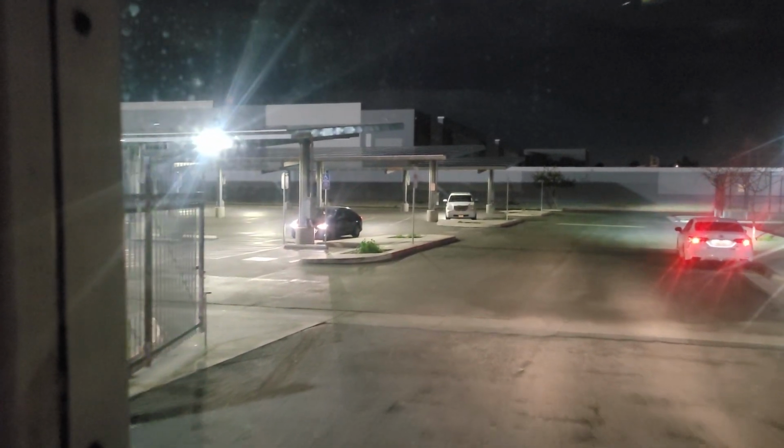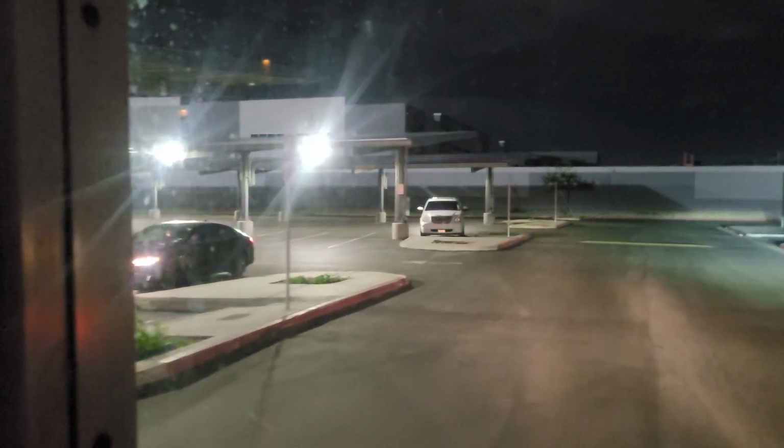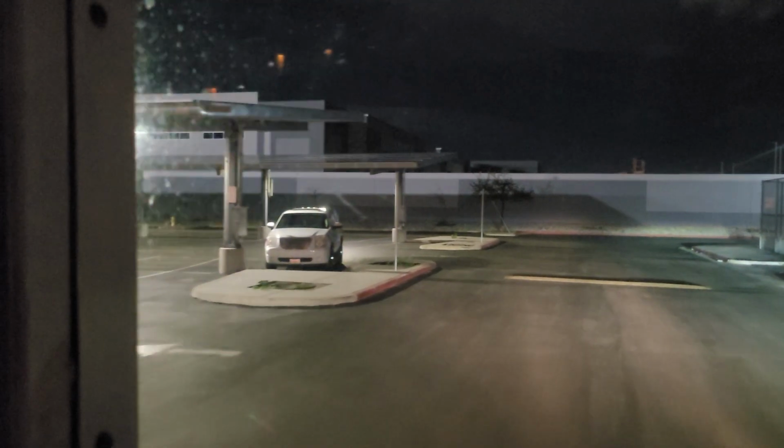My day starts at 6 a.m. at my school district, and after 30 minutes for pre-trip and getting other things together, leaving the yard at 6:45, 7 o'clock, it's daylight out. So you don't get any night driving.